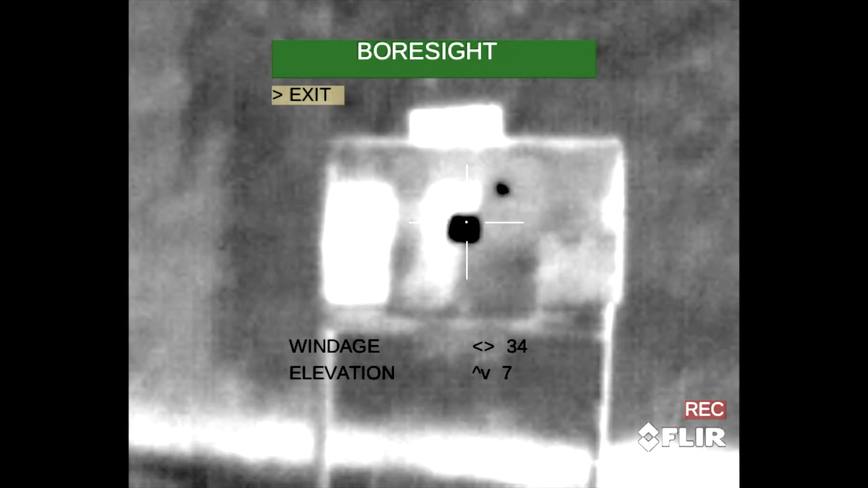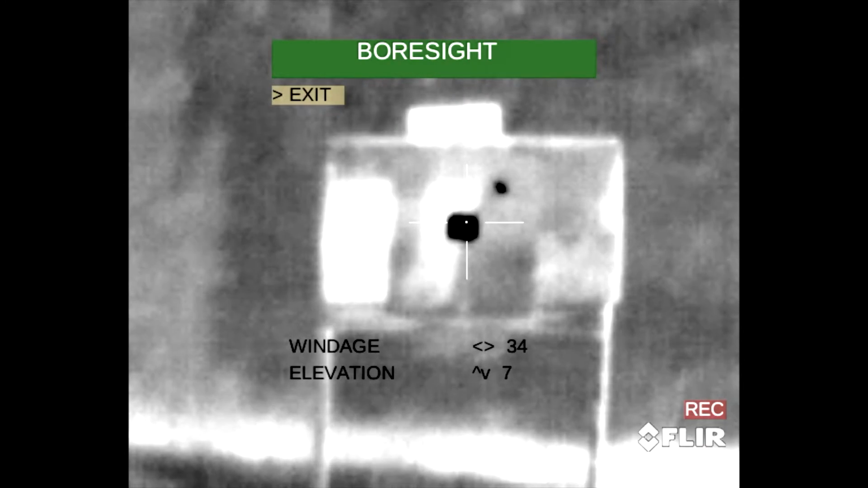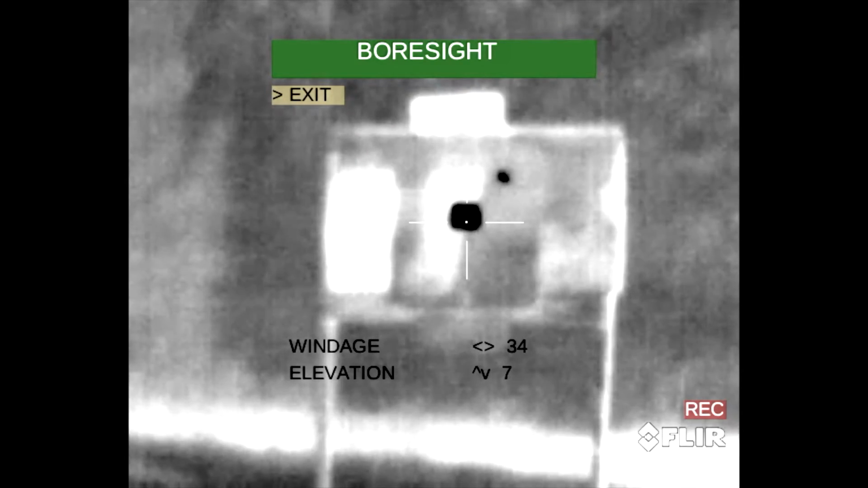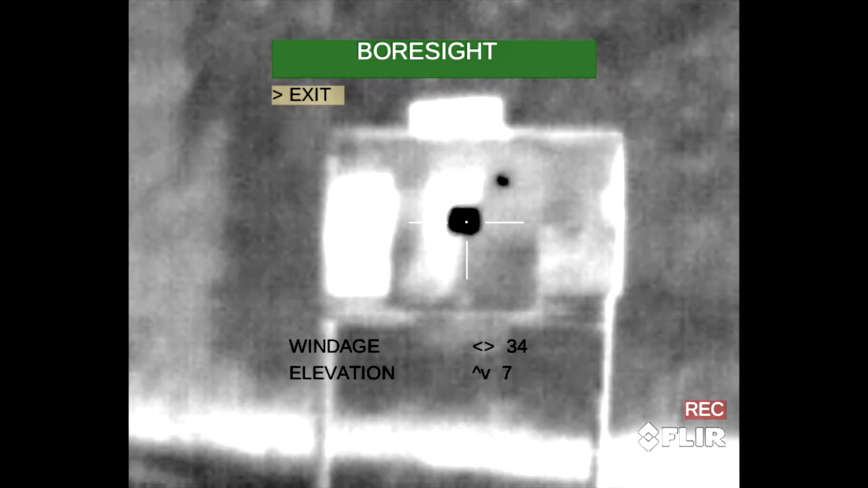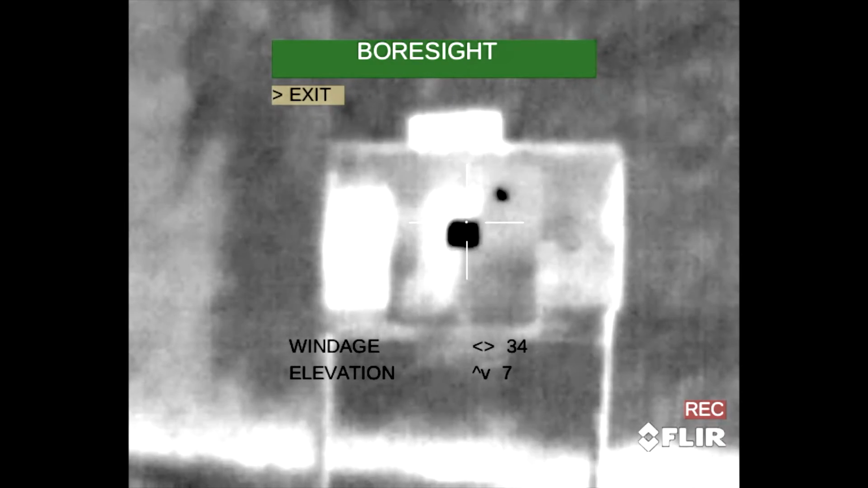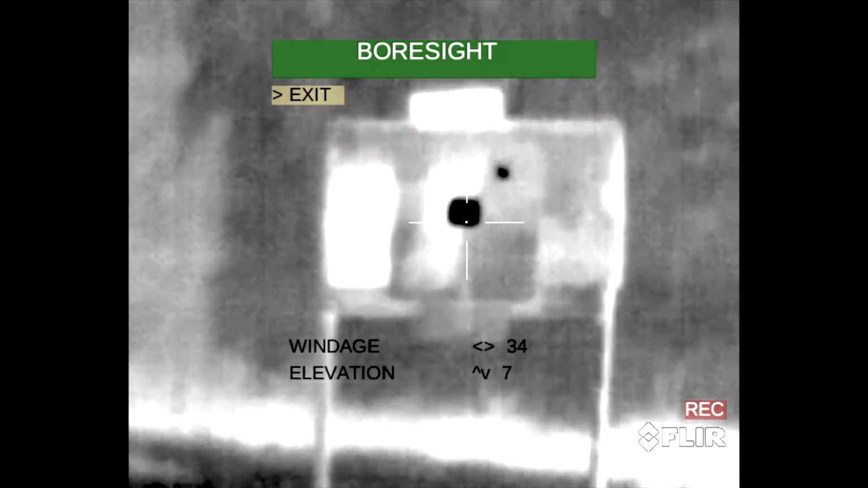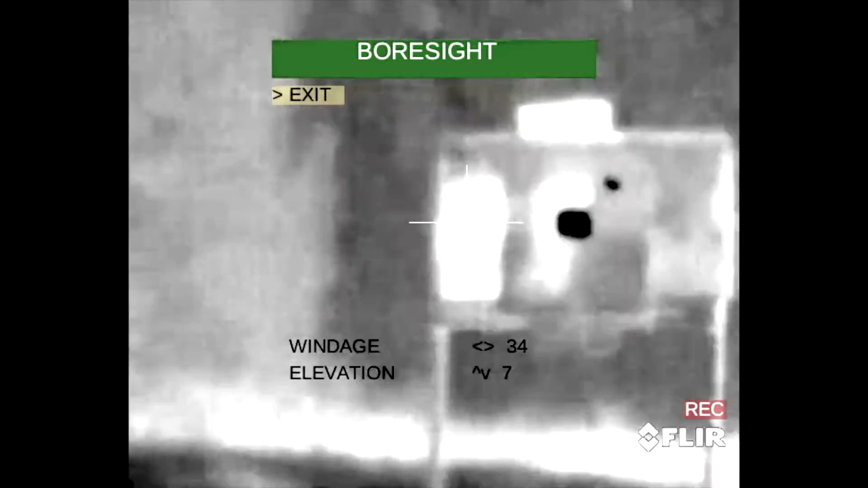So this is at the bottom, you can see your windage and elevation. Your windage is your left to right buttons. Those are the buttons you're gonna use. And obviously your elevation is up and down. So to adjust your right to left, you're gonna use your left to right buttons on top of the unit. And to adjust your elevation, you're gonna use your up and down buttons.